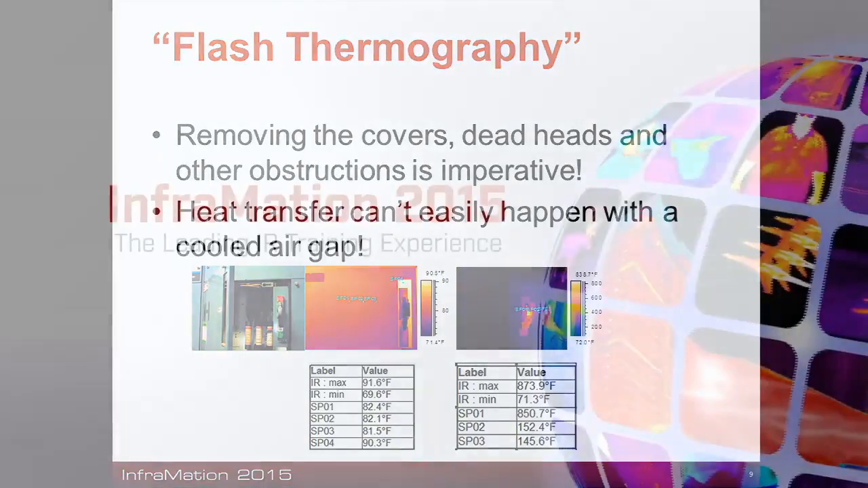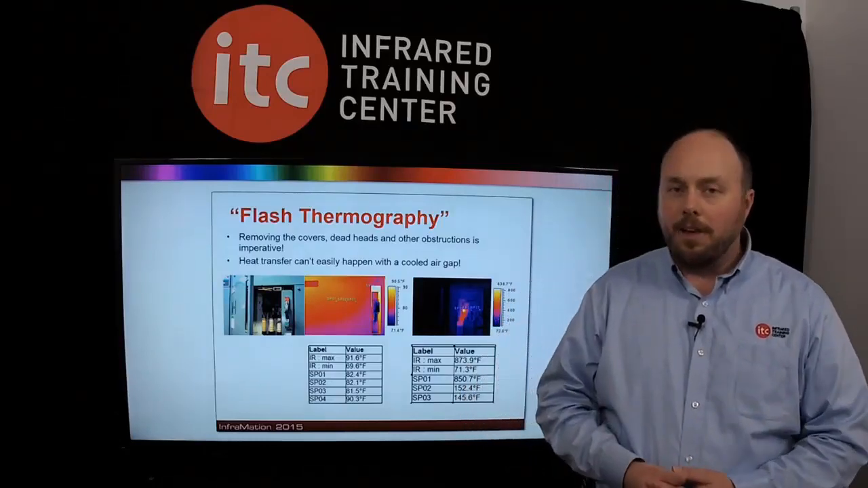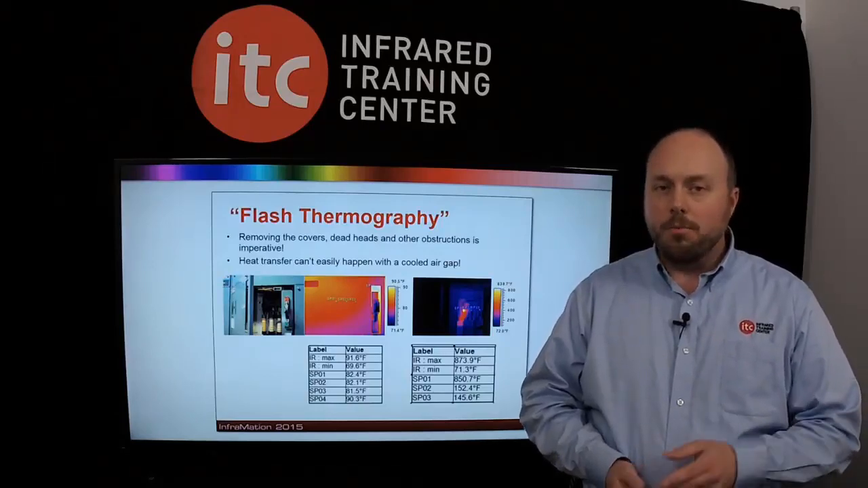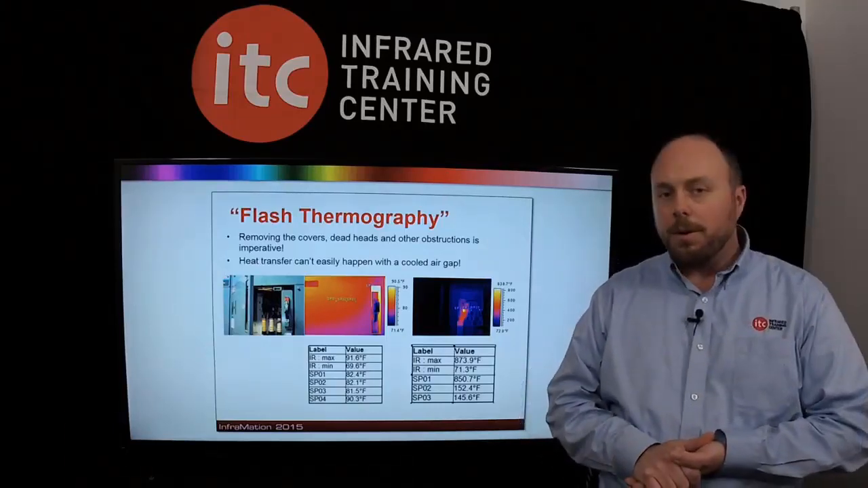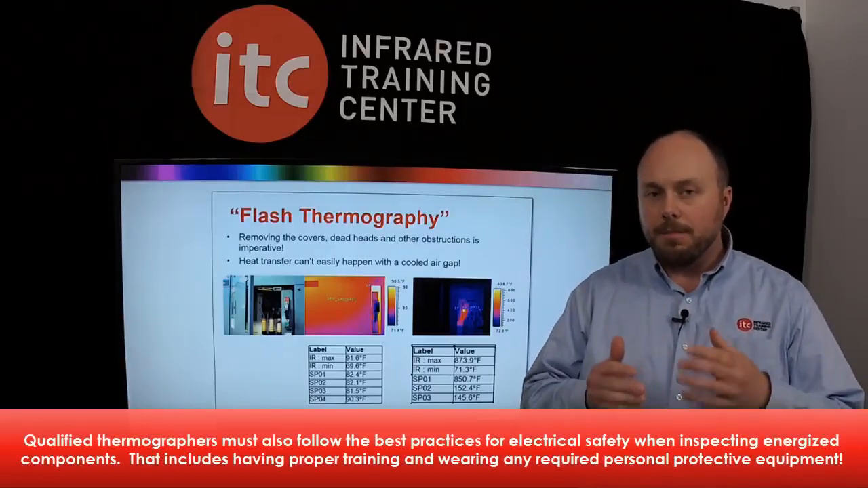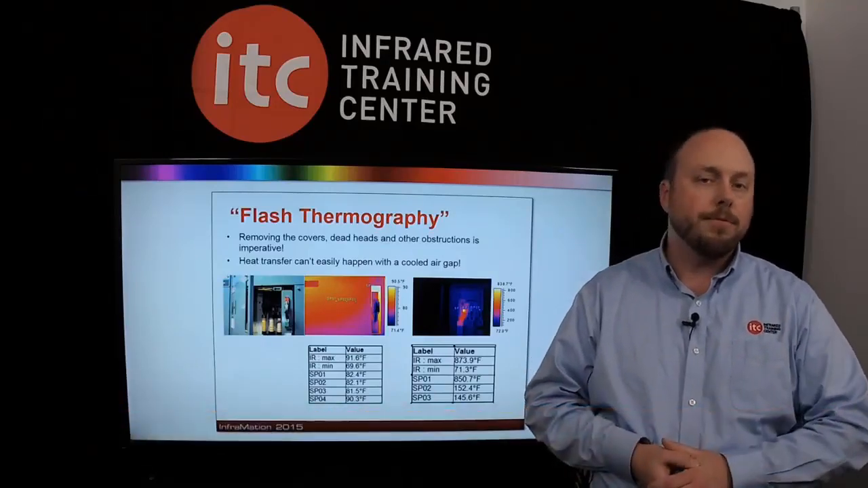I get that question a lot in our infrared training classes, that if it's bad enough, it'll show up on the outside. As we can see from the previous clip there, it's simply not true. You need direct line of sight to get the best read on what's really happening with the fault temperature with thermography. So going forward, know that you really need to be a qualified electrician if you're looking at something directly with thermal imaging and it involves electrical energized equipment. Only qualified operators should be doing this type of work.